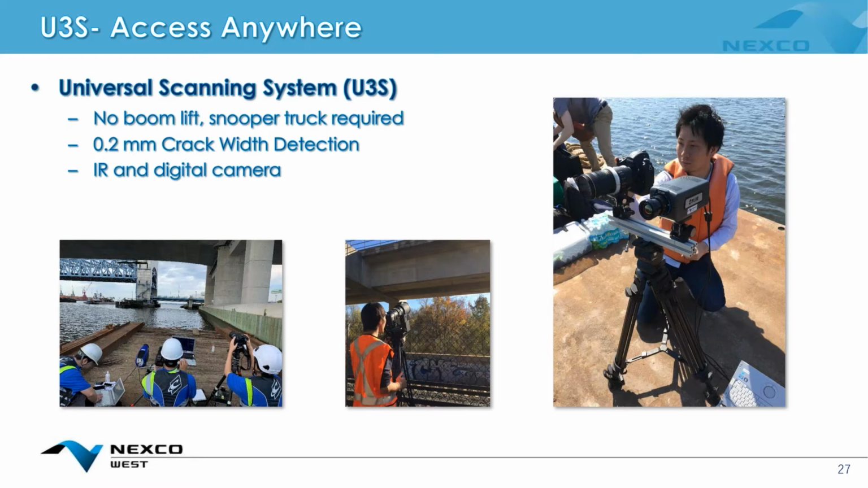Sometimes you'll need that visual confirmation, of course, but you will know which are the specific locations you need to go back to for that visual confirmation.